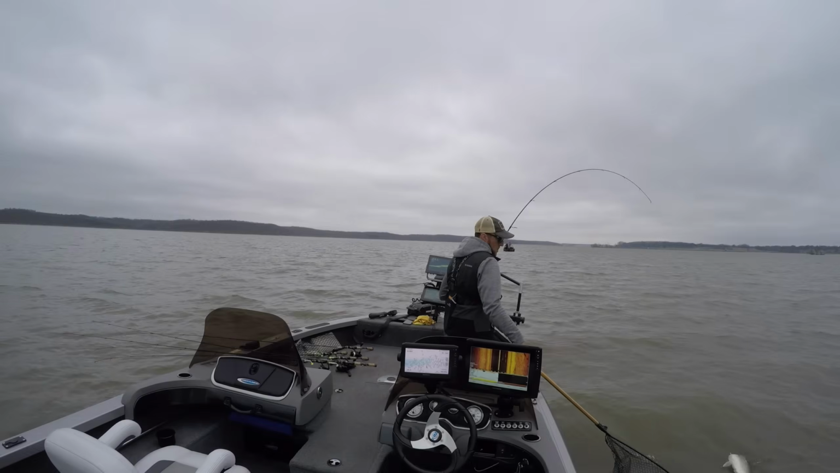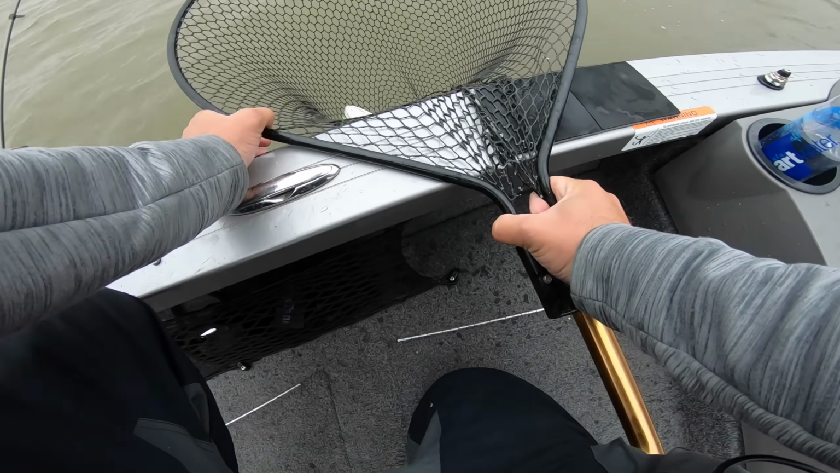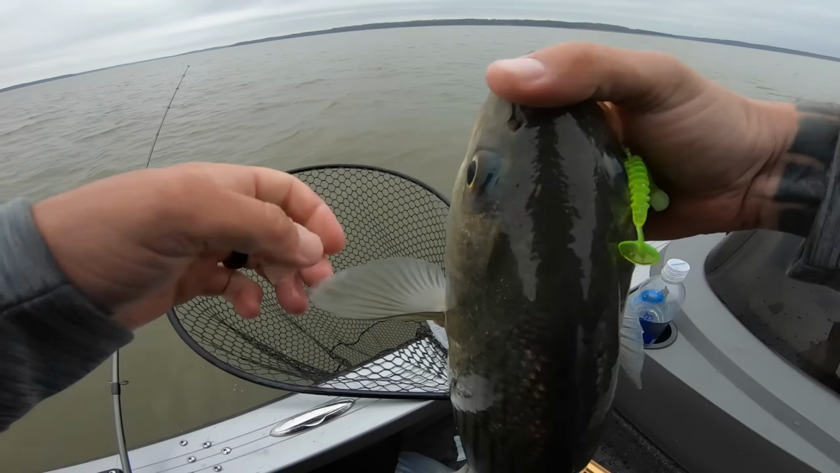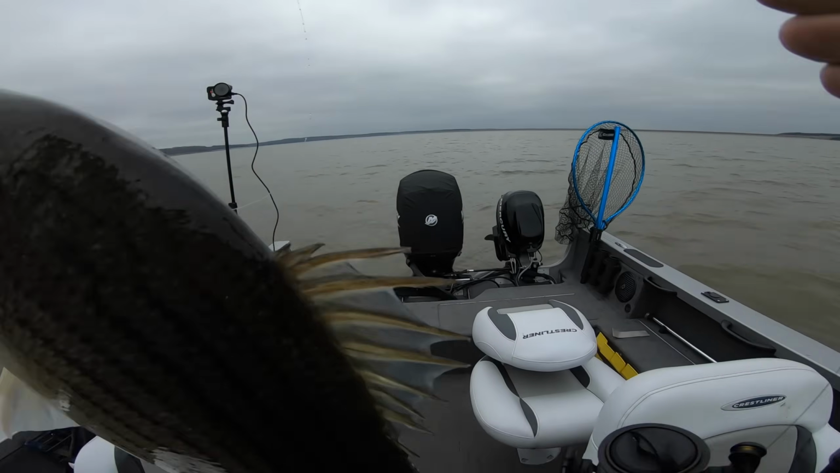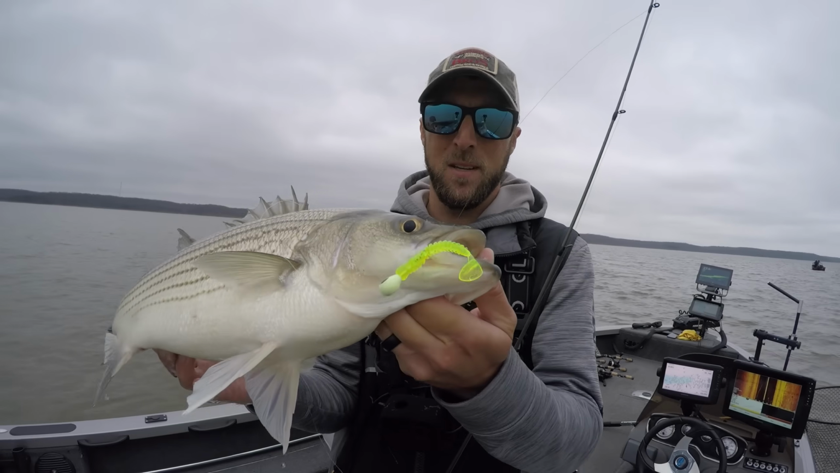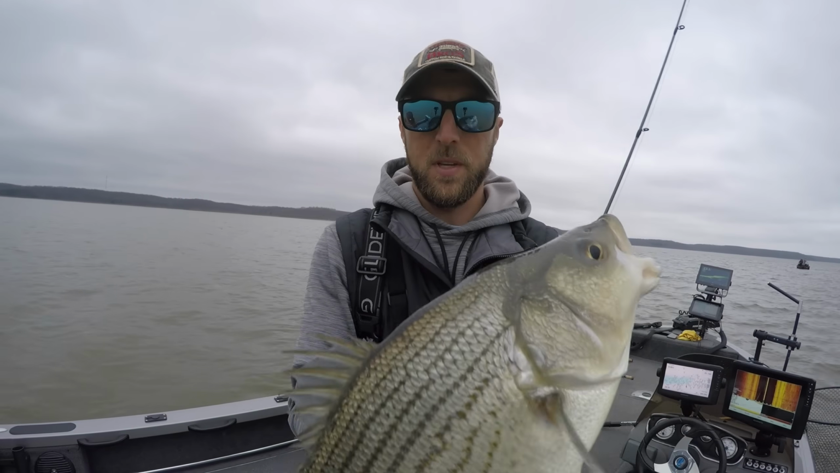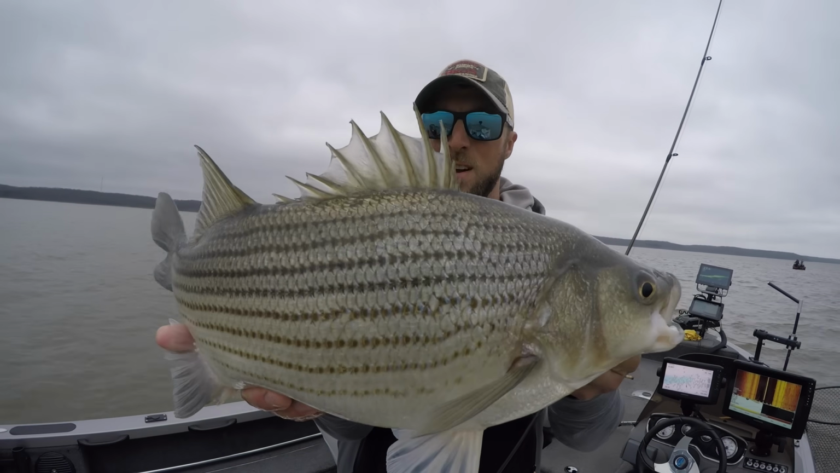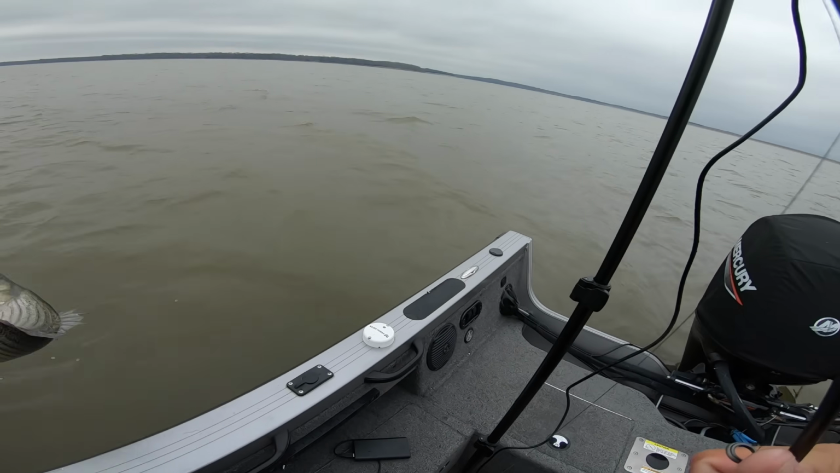All wrapped up. There. Well, it was fun while it lasted. We had plenty of big fish all to ourselves till somebody saw us catch a fish, and now we have company, but that chartreuse tickle shad, little guy, did the damage. All right, we might try and catch a couple more, but I'm pretty sure it's probably gonna be the last one. Nice. Here we go.